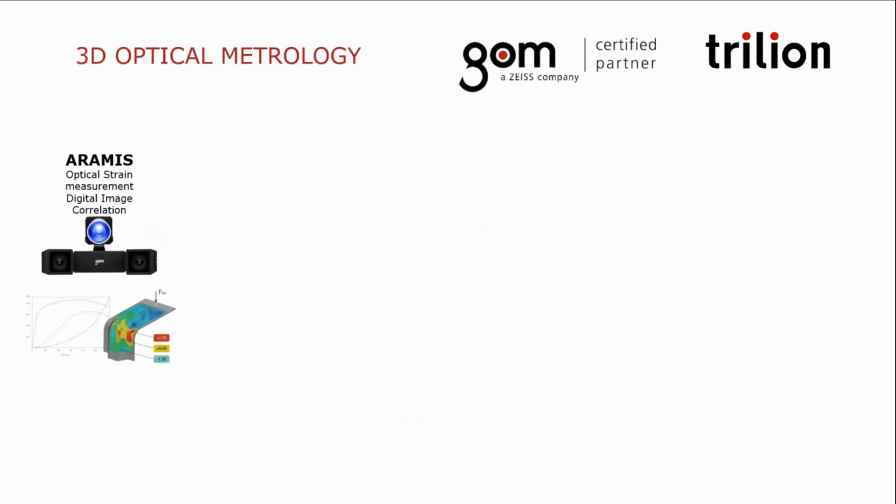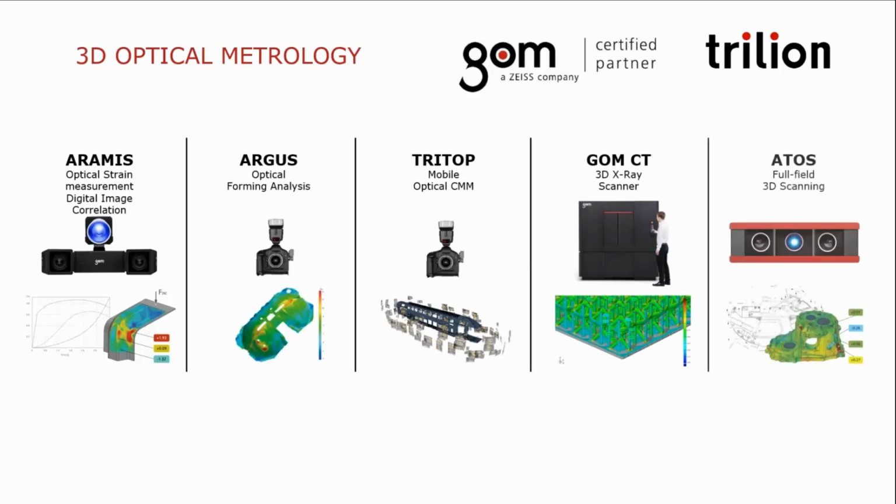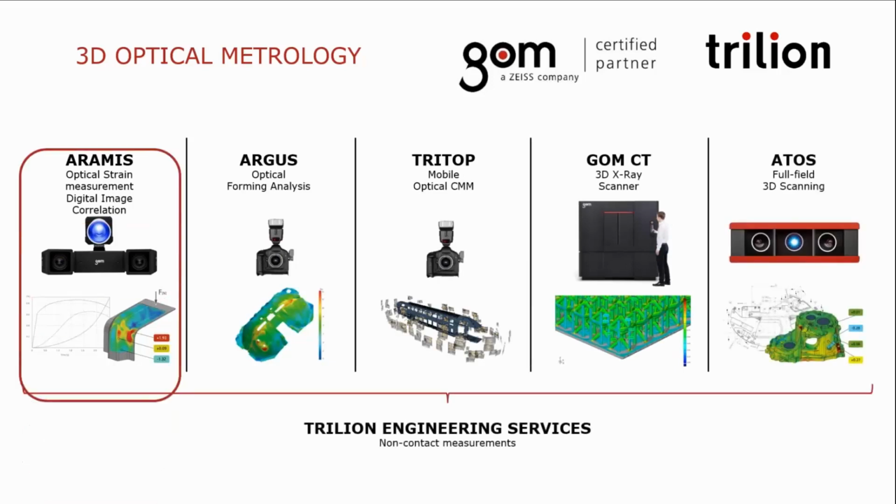Trilion is the exclusive North American testing distributor for GOM, a Zeiss company based in Germany, and GOM develops the software and the industrial systems for industrial 3D coordinate measuring technology, 3D computed tomography, and 3D testing. Today we'll be focusing on the 3D testing tool ARAMIS that is indispensable when monitoring and analyzing the development of displacement or strain fields in time.